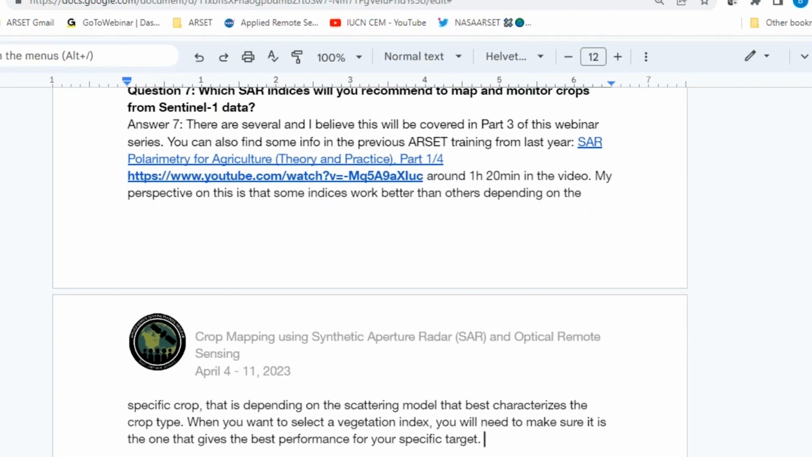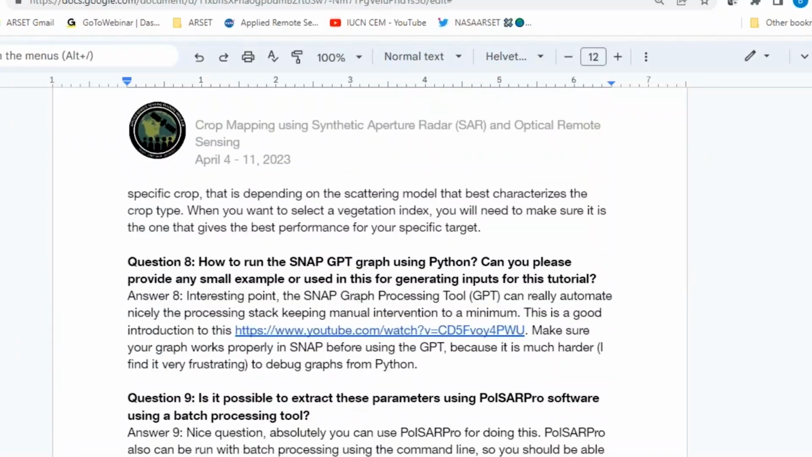Great. And as stated in the first line of the answer, we will be covering SAR vegetation-based indices in part 3 of the training. So we do hope all of you will be able to join us for all 3 parts of this webinar series.